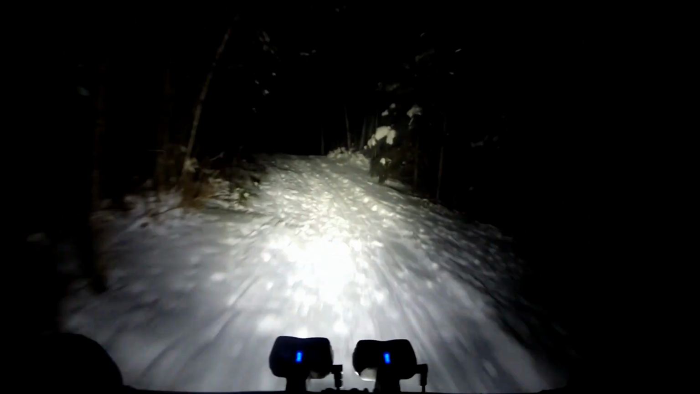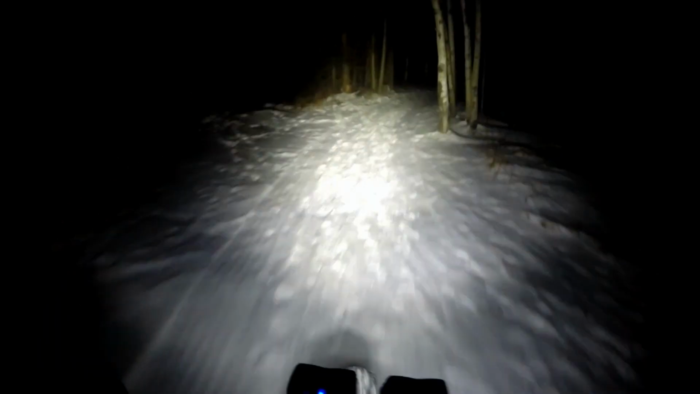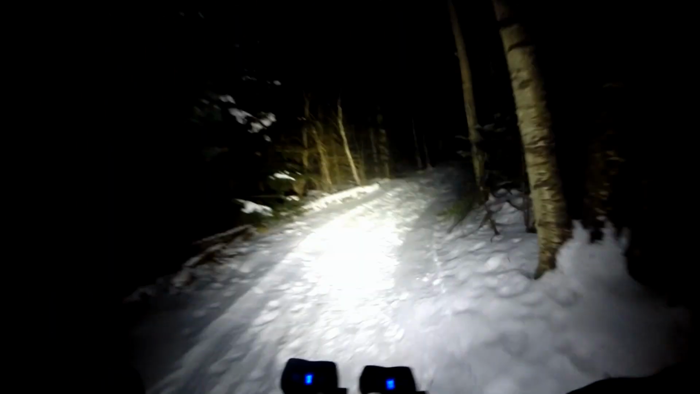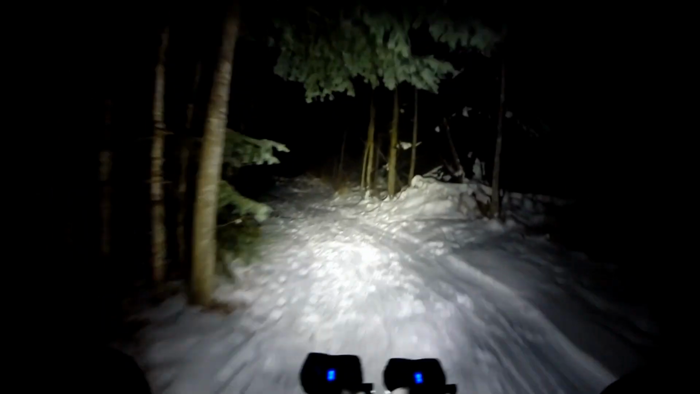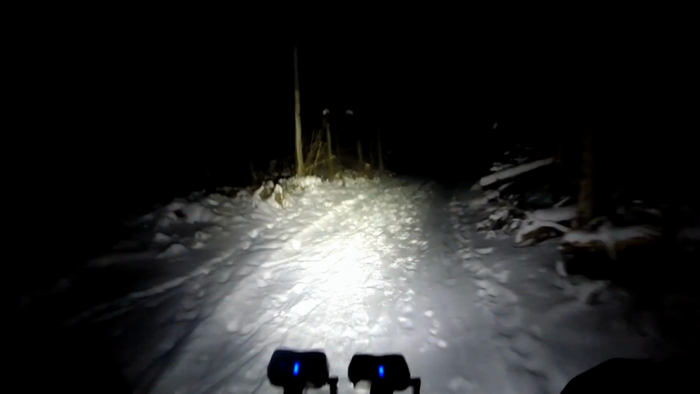Also running Dillinger 4s instead of my Dillinger 5s. Probably not the ideal choice, but again, I was going to do a different ride today, but decided against it. I'll vlog that ride eventually this winter. So it probably would have been better to switch out to Dillinger 5s for flotation, but for this ride, like I said, we didn't get that much extra snow. So it's actually really not that soft.